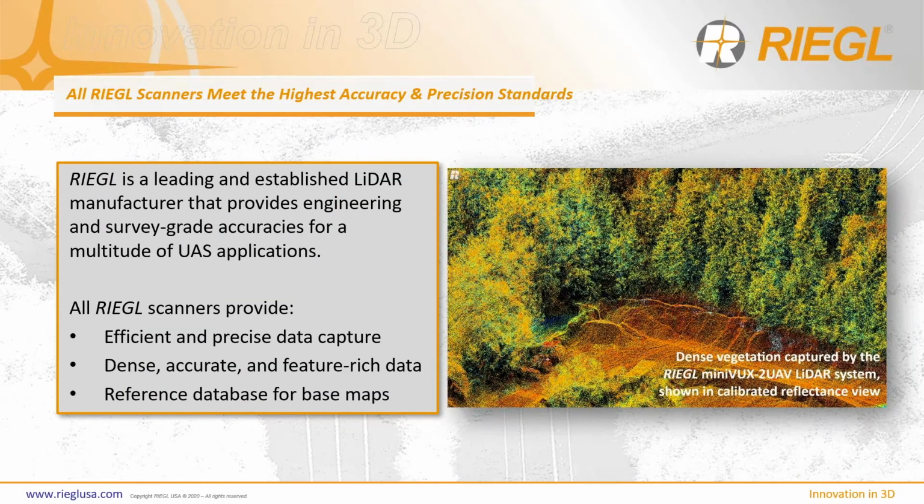About RIEGL, we are a leading and established LiDAR manufacturer that provides engineering and survey-grade accuracies for a multitude of UAS applications. Specifically, we provide dense, accurate, and feature-rich data, and we offer an efficient and precise data capture software workflow based on our streamlined acquisition and post-processing software suite.